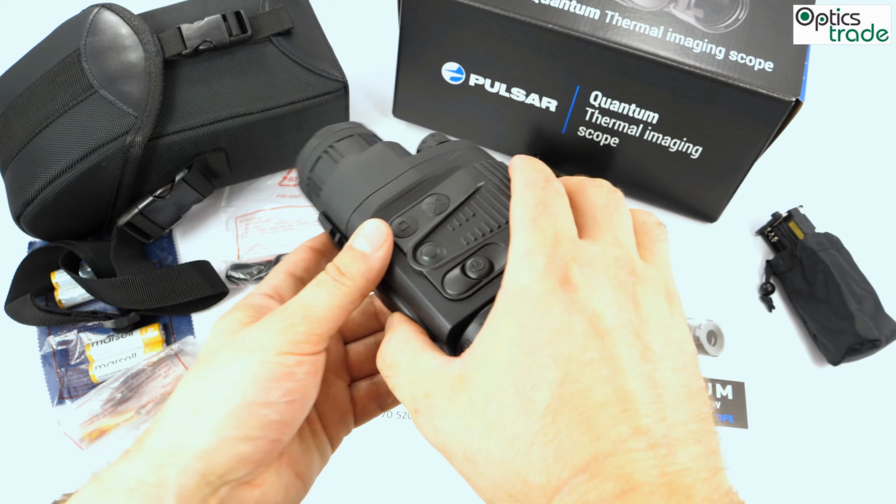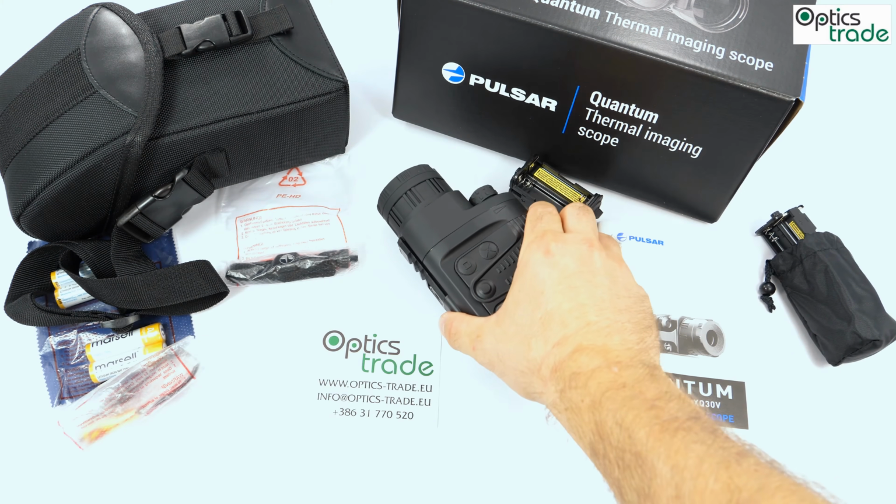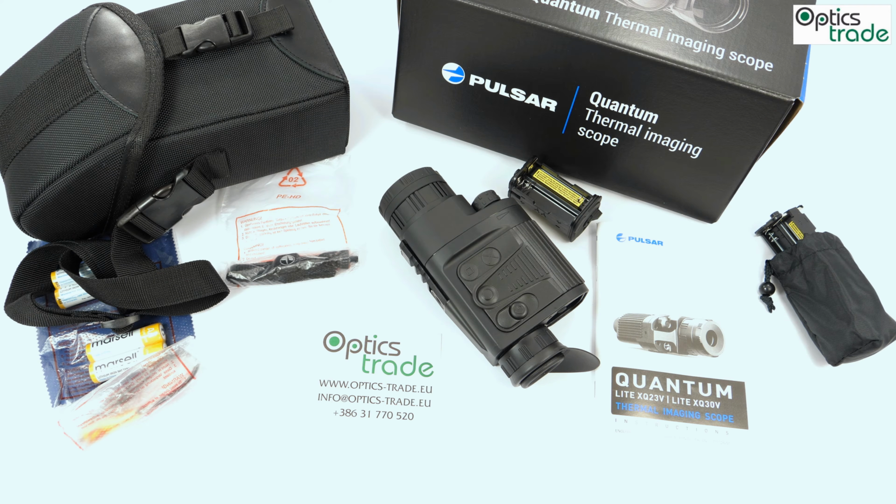Also ergonomically, it's really easy to hold it, really easy to control it. I will say a little bit more about the operation at the end. It also works at low temperatures, from -25 to +50. We also tested it at not really -25 but -15, and it works without a problem.